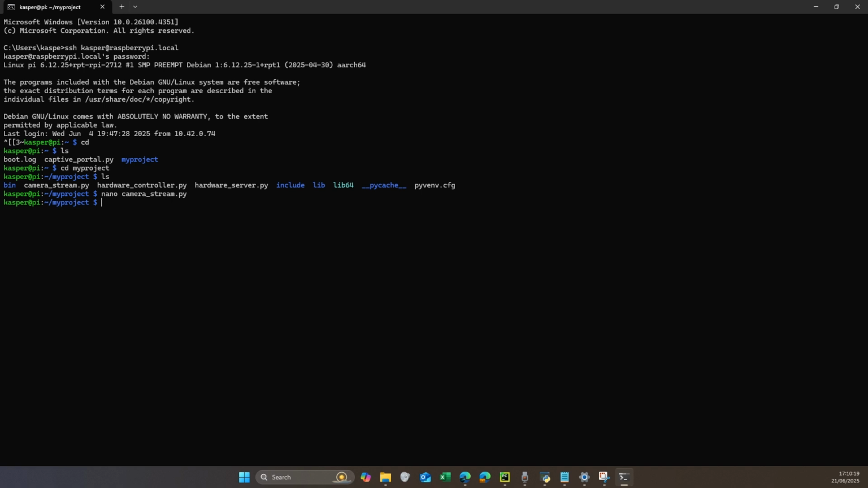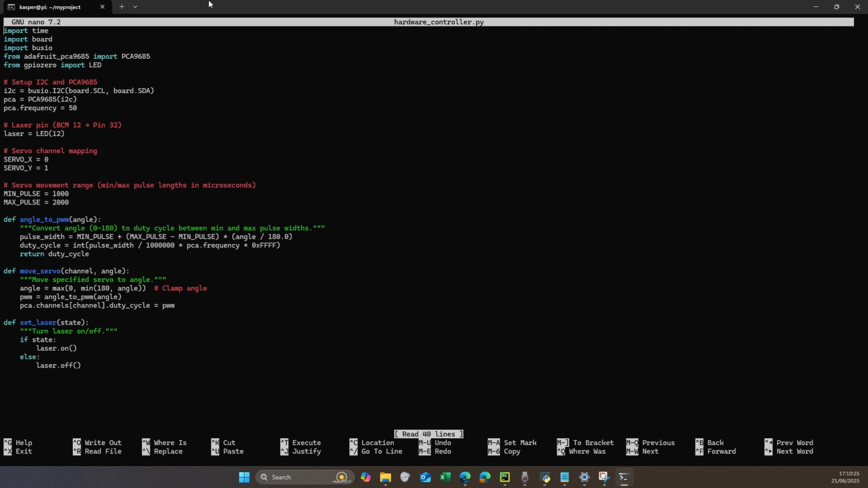Next, we're going to have a look at hardware controller. So here we again import a few things. The basics here are we are identifying what kind of board I am using. So I am using a PCA 9685, which is written right here.